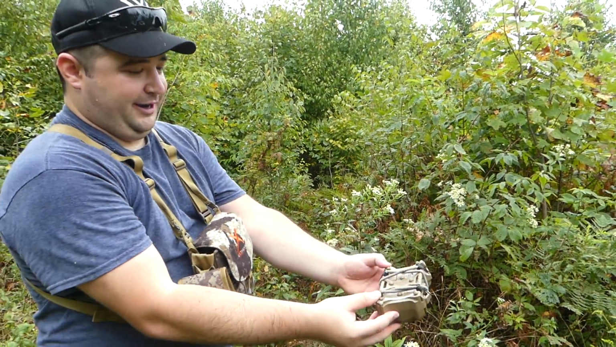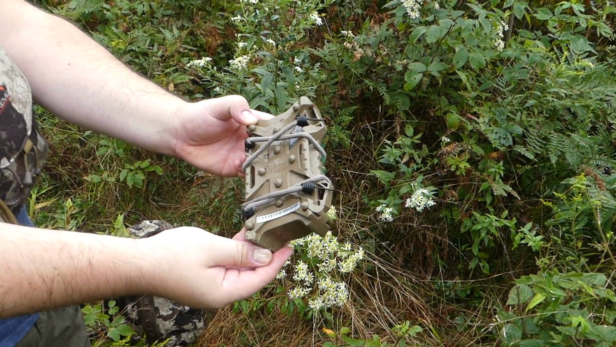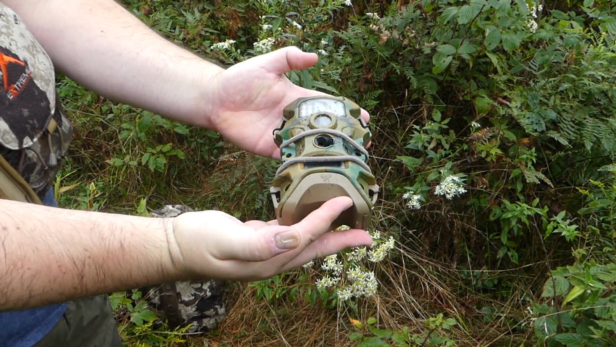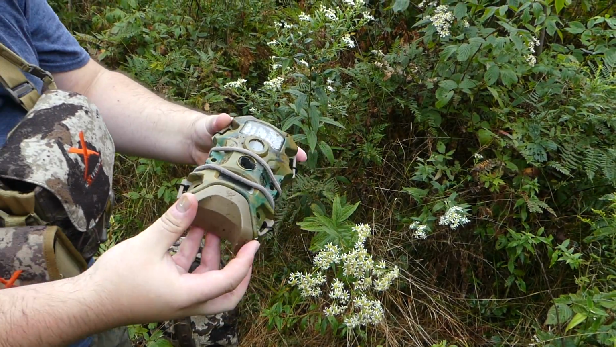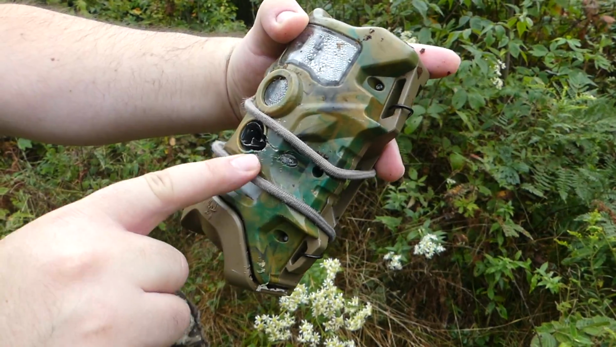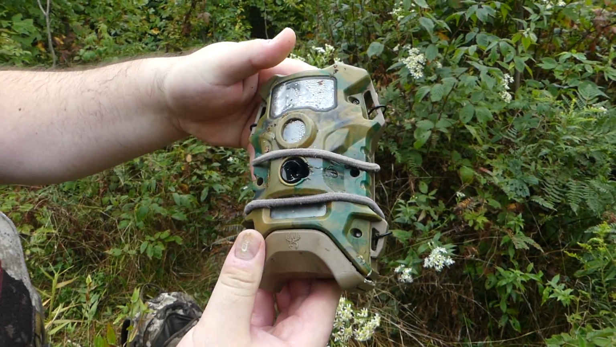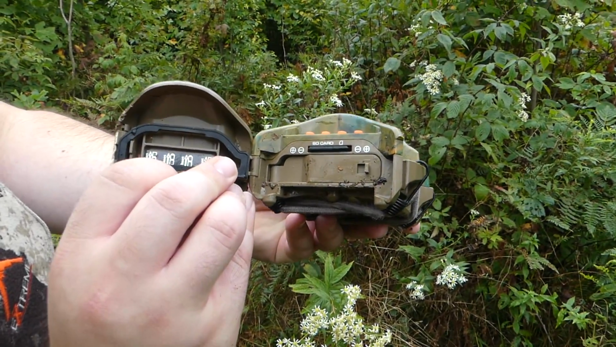And I found the trail camera laying face down like this, like against a rock. And that's how I spotted it from a ways away. If it would have laid face up with the camo, I probably wouldn't have seen it. But you can tell that a bear got his tooth in there, and there's water all inside of it, but he actually broke the gate. So we still got the SD card. Yep, the SD card is in there.